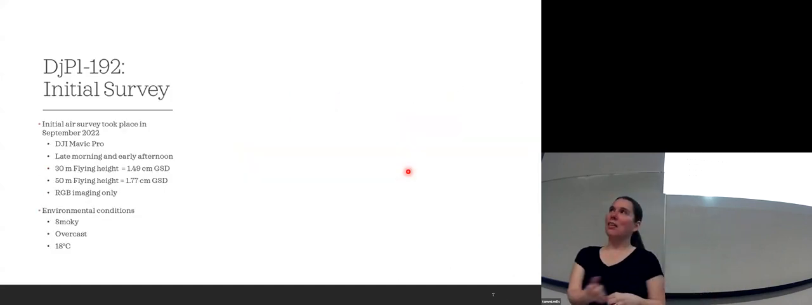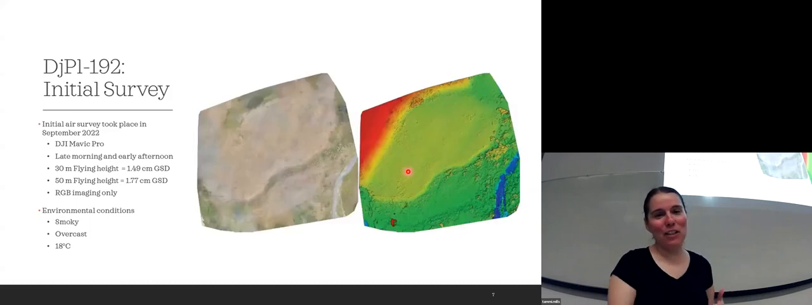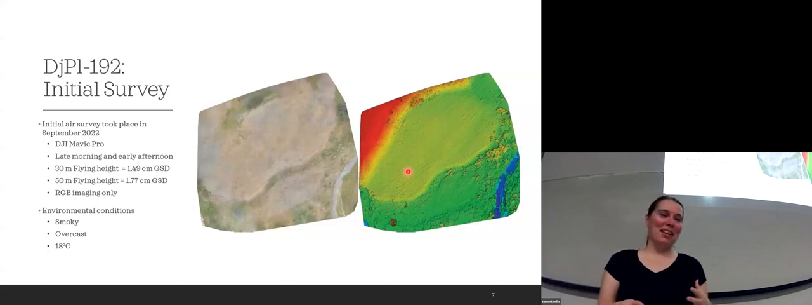Last year's, or not last year's, because last year is what I'm showing you today, but in 2022, this is what we did with the first drone that we had. It was a DJI Mavic Pro. It was not the latest and greatest on the market at that point in time. It was actually quite old because there was the DJI Mavic Pro 2. That was the newest one at that point in time.